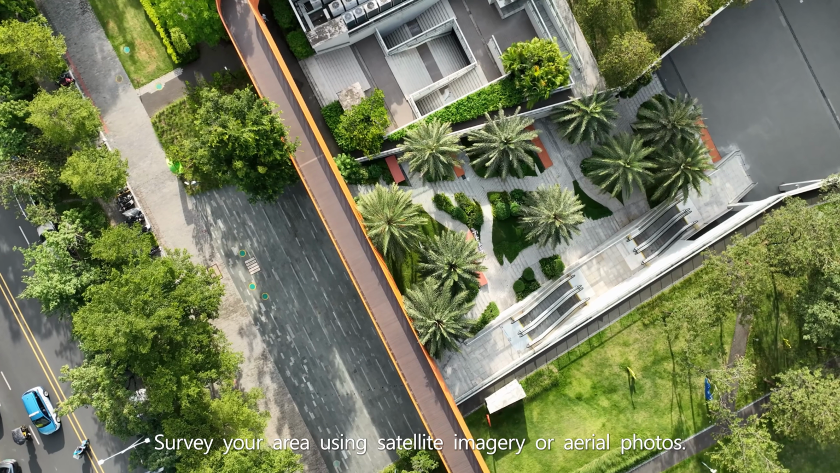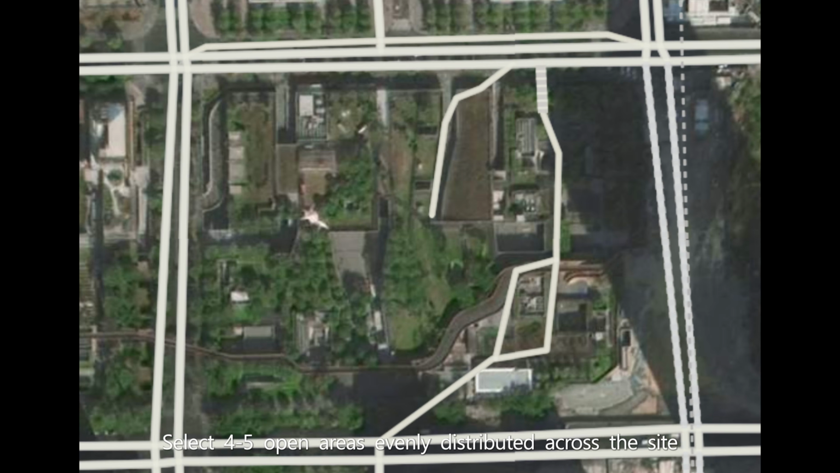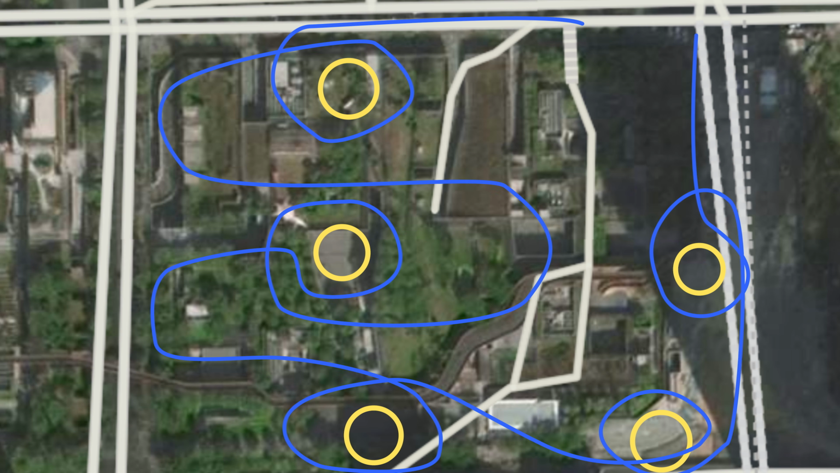Survey your area using satellite imagery or aerial photos. Select 4 to 5 open areas evenly distributed across the site as drone takeoff and landing points. Plan your collection route connecting all points.